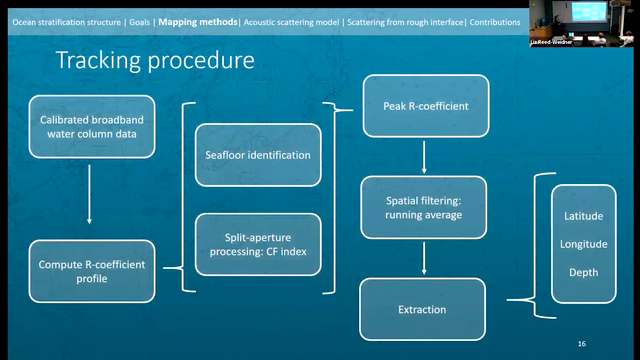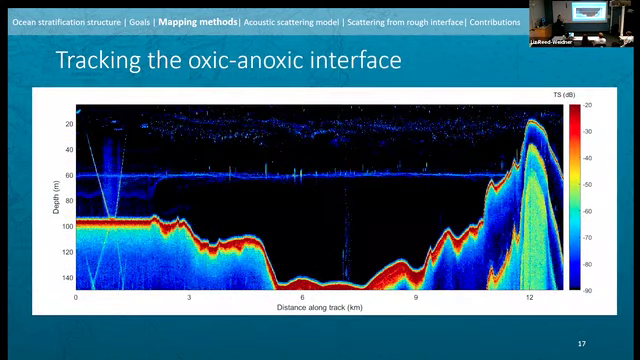So in order to actually track this interface, we developed a tracking procedure starting with that reflection coefficient profile. And then there was a step where we filtered those profiles using split aperture and some other processing. And from that filtered profile, we picked this peak reflection coefficient. That data set was then spatially filtered along track. And from that, we extracted latitude, longitude, and depth. So as an example, here we have an acoustic transect, right? We're collecting some direct measurements of our water column here. Then we start to transit. We have about 10 to 12 kilometers of transit here.